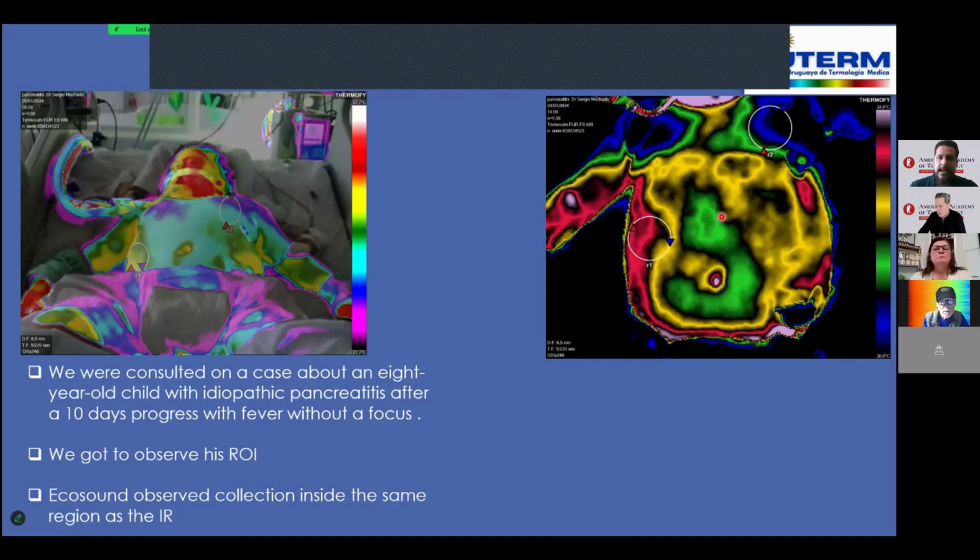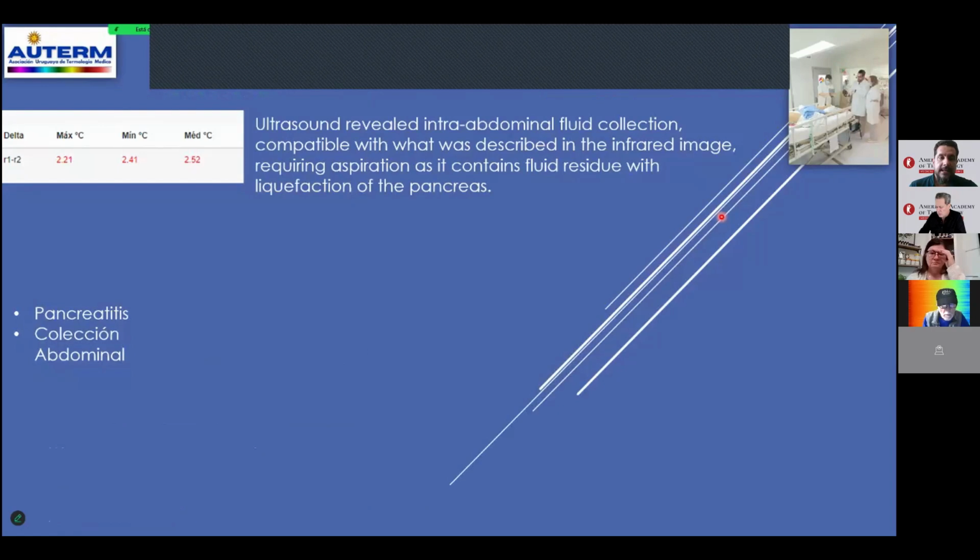Okay, nice. At this moment, the pediatrician called the ultrasound physician, and the ultrasound detected an intra-abdominal fluid collection compatible with the infrared imaging described. We required aspiration, and it contained fluid residue with liquefaction of the pancreas.